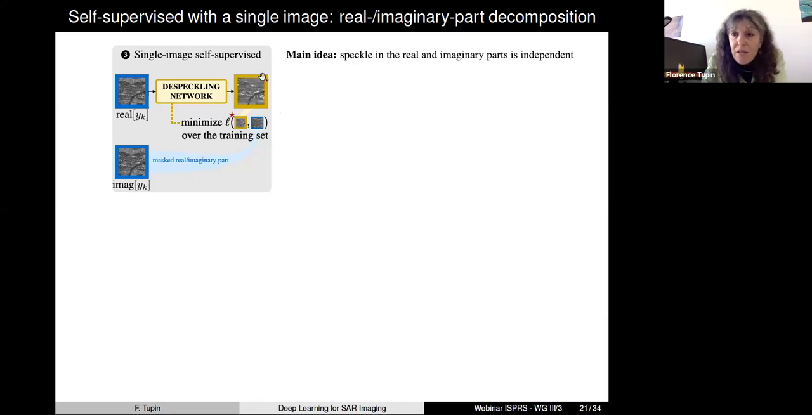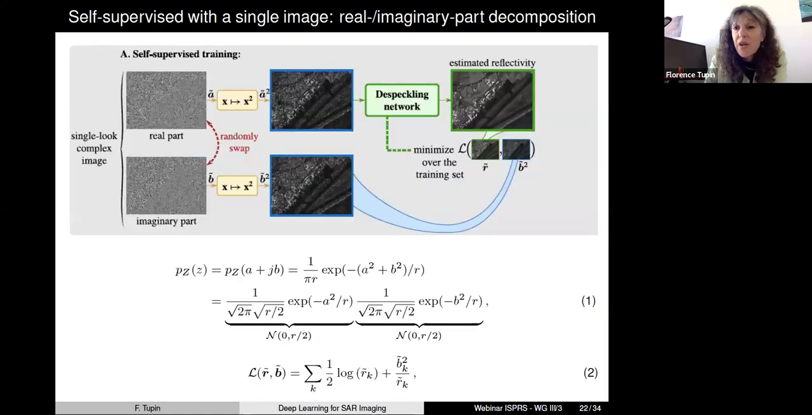And to supervise this output of the training of the network, you will again try to maximize the likelihood, but this time of the imaginary part of the image that you had at the beginning. So why is it working to split the real and imaginary part of your complex image? This time you just have one image, so it's very easy to train. Why is it working?